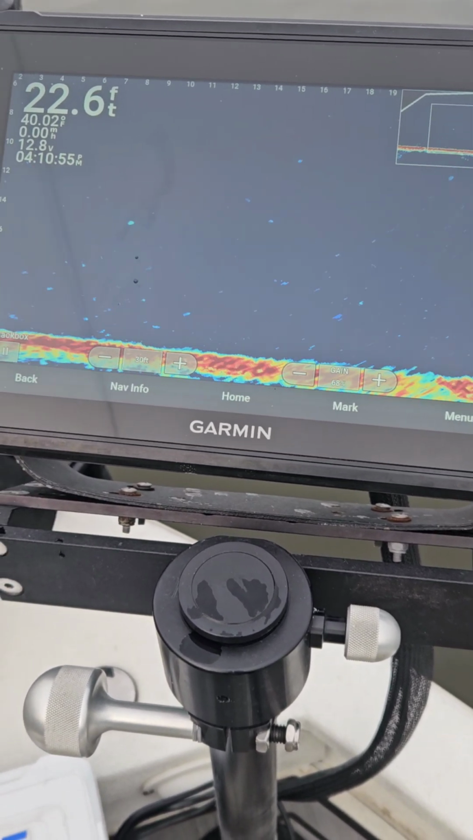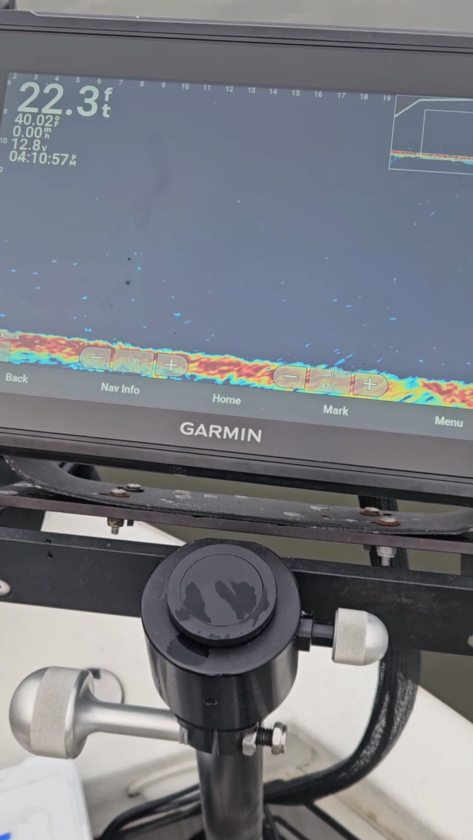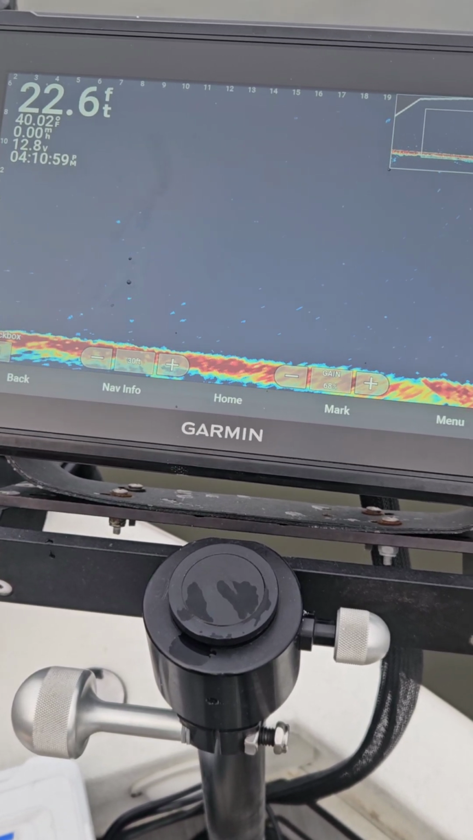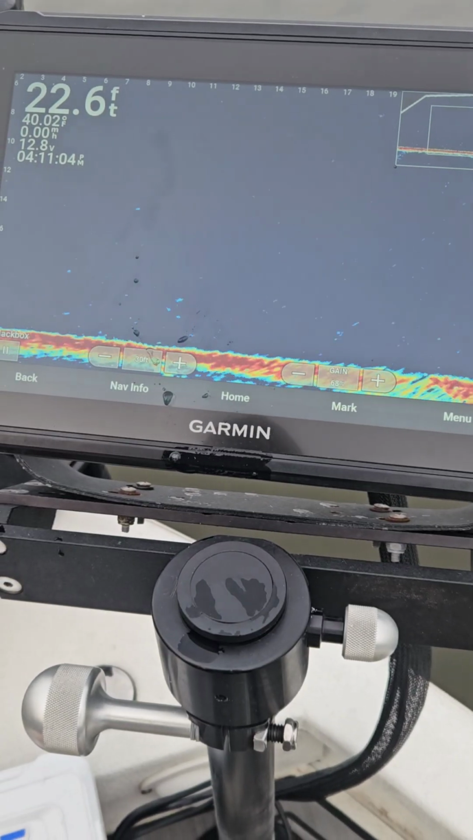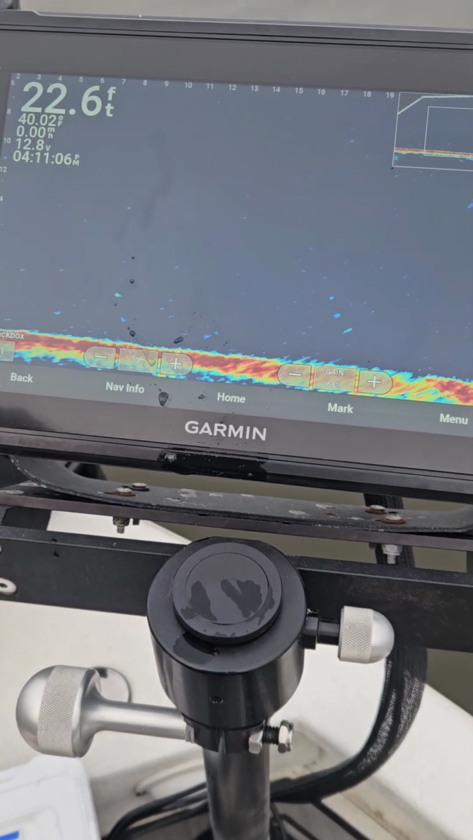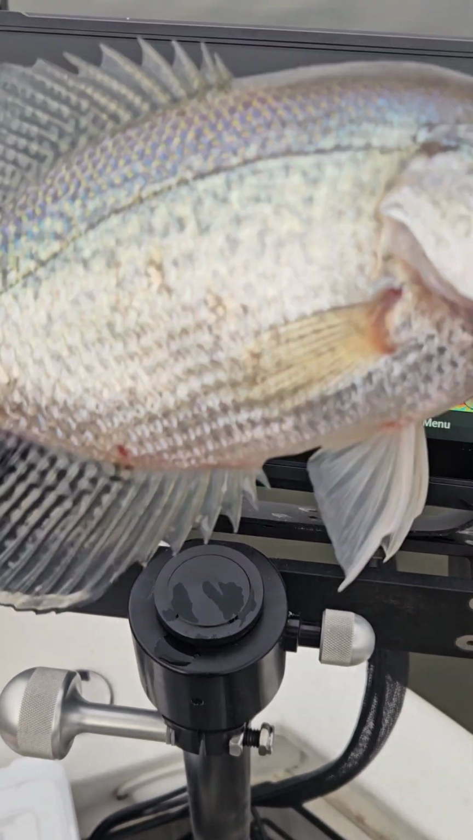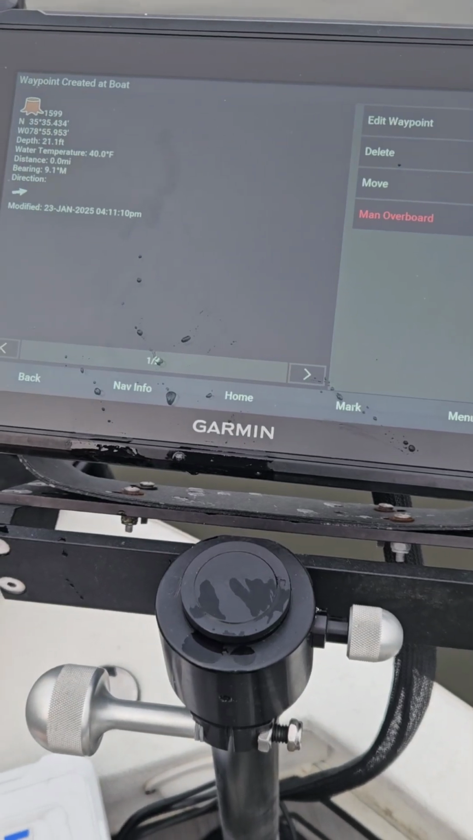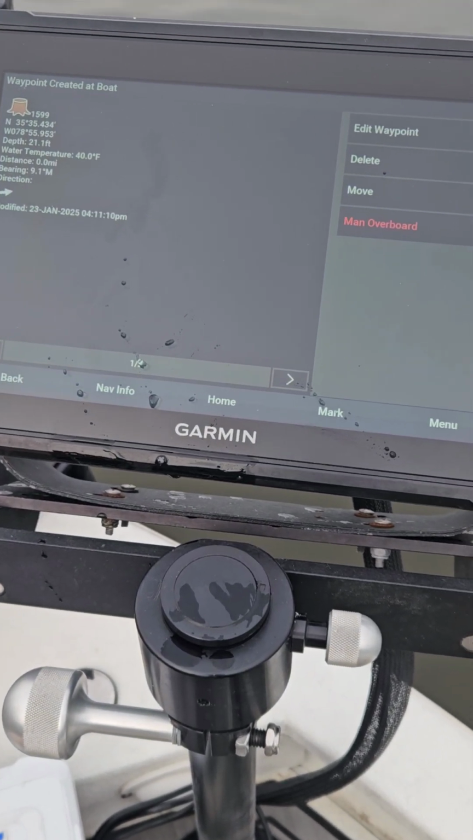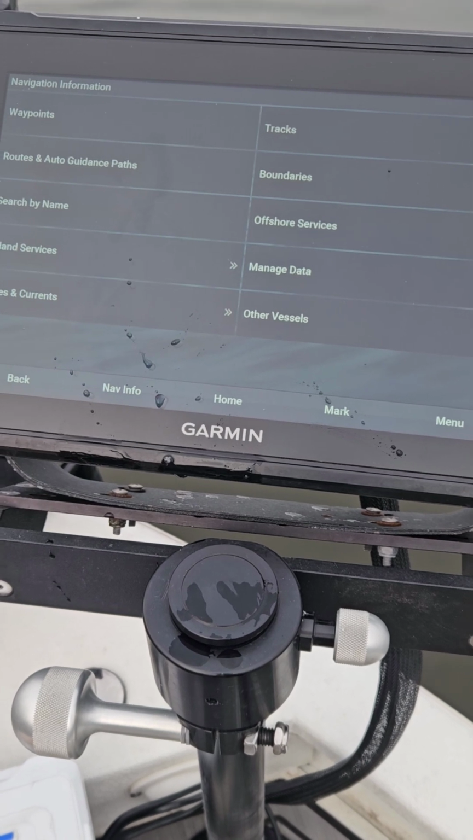That thing absolutely choked it. That's how you want them eating it. That's another really nice, that's a football of a fish. That's another probably pound and a quarter. Let's see how long this fish is. That fish is 14 inches long.